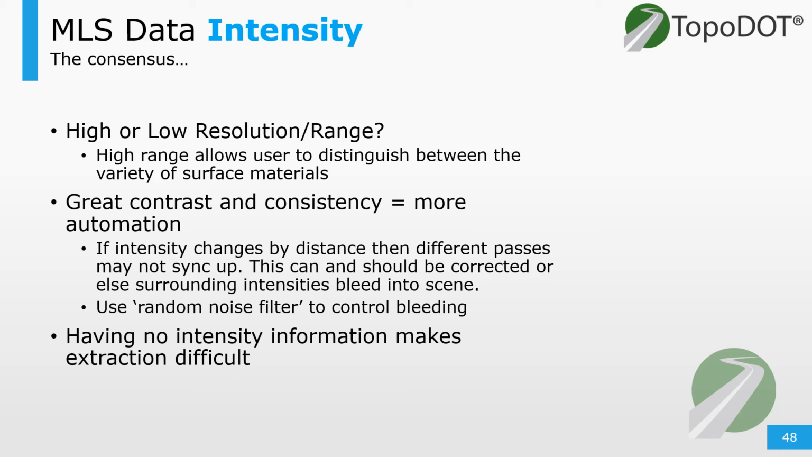A wider range of intensity values allows for identifying a wider range of materials or surfaces. So let's say there's a 0 to 5,000 range set of values versus a 0 to 65,000. That's the wider range that we're talking about. So the resolution of the intensity is going to help visually display a wide variety of materials. Automation is boosted with the help of consistent values, and without intensity, extraction would be very difficult.